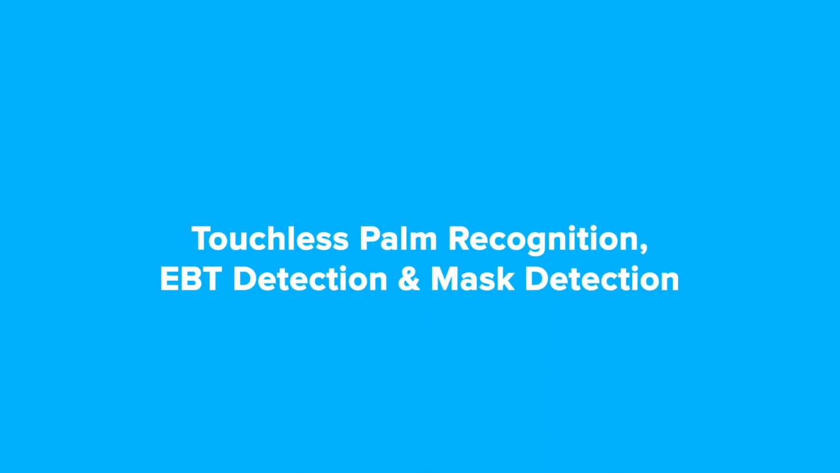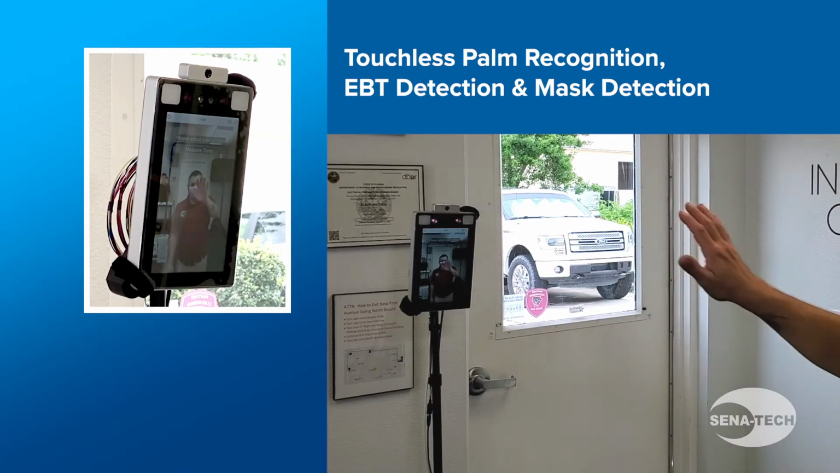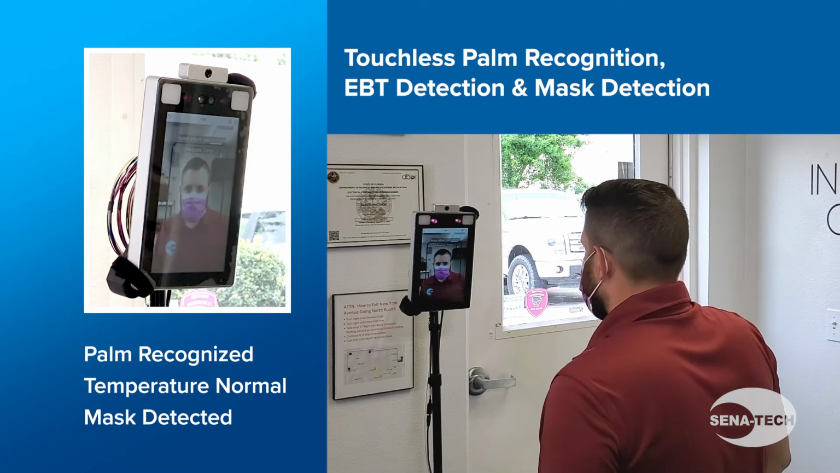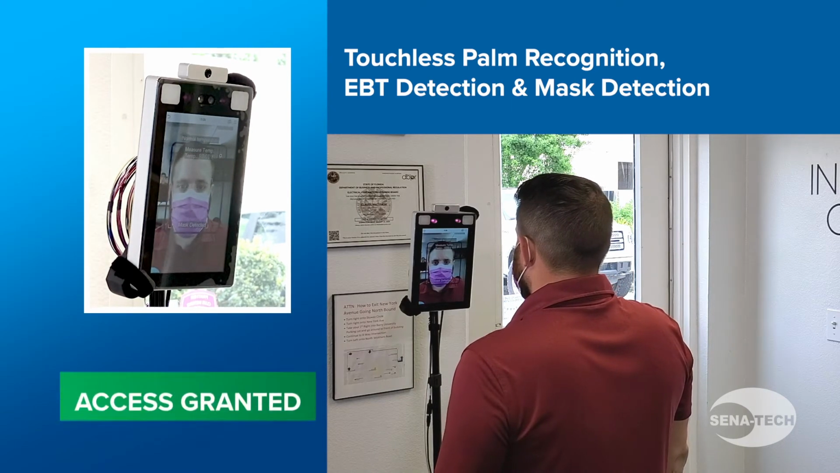The next scenario adds touchless palm recognition. Their palm is recognized, their temperature is normal, and their mask is detected, therefore access is also granted.